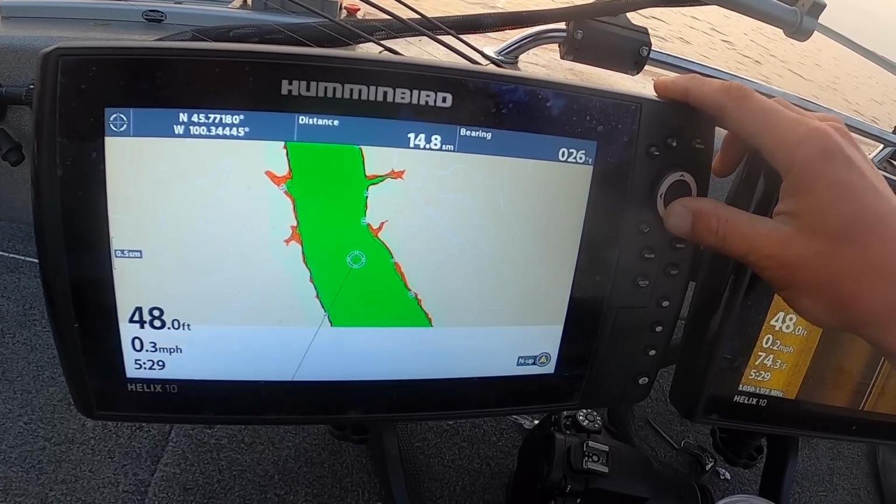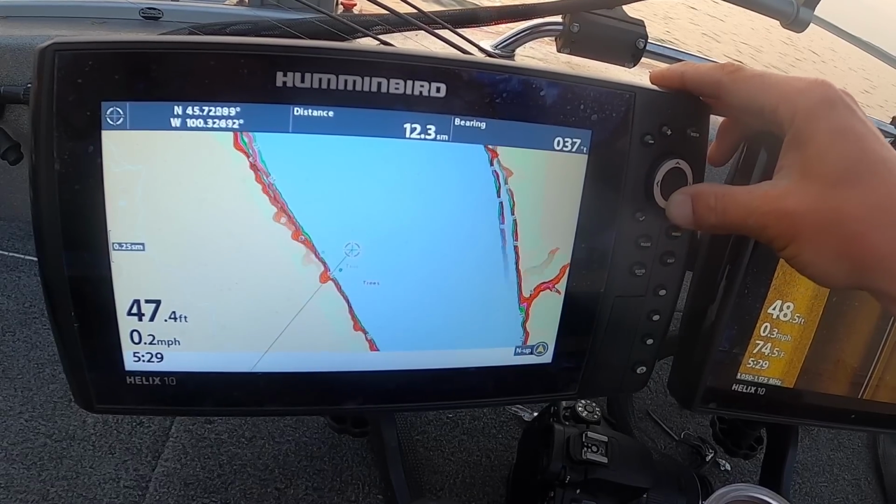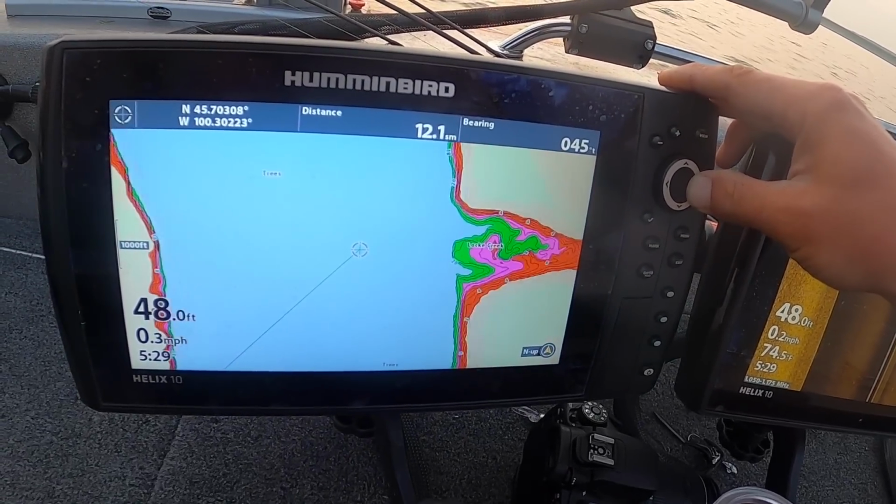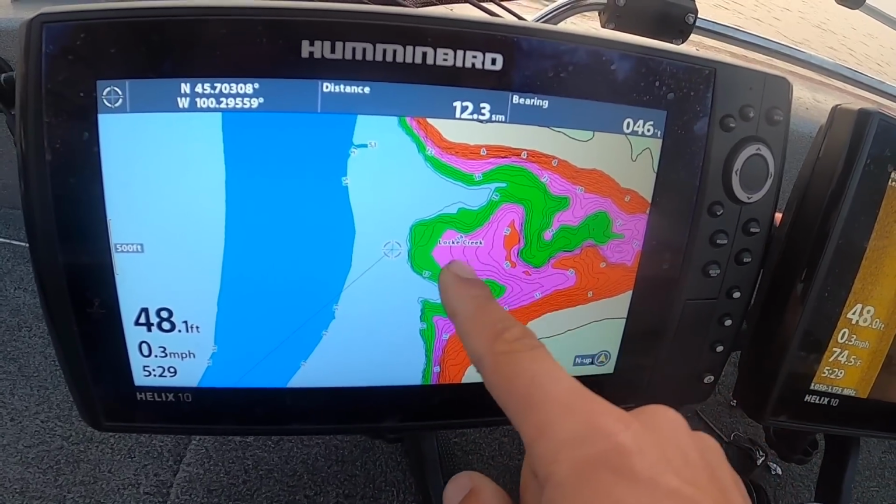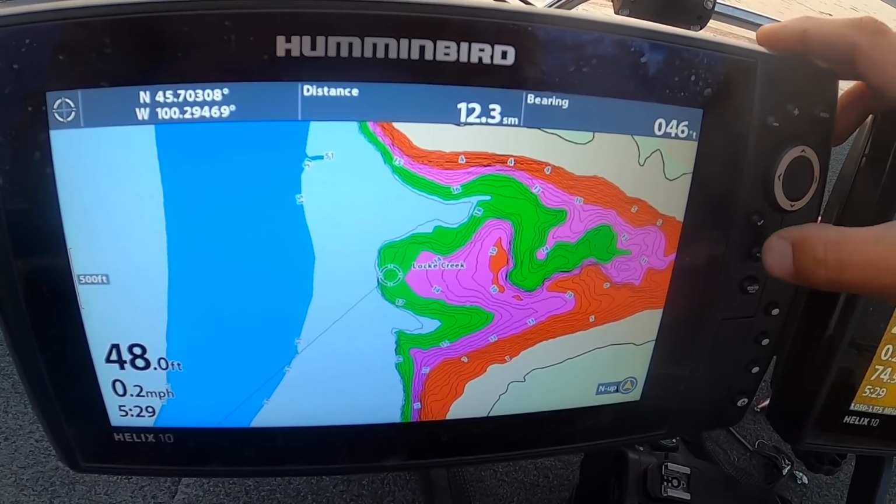And if we keep going down here, let's try to find something. The map is such a big body of water that you've got to scroll out so far just to see it. Something that maybe looks like this right here, right? Here we go. Here's a point extension that comes out of one of these back creek arms, and it looks like it's probably going to be hard bottom on that. So I'm going to drop a waypoint right here.